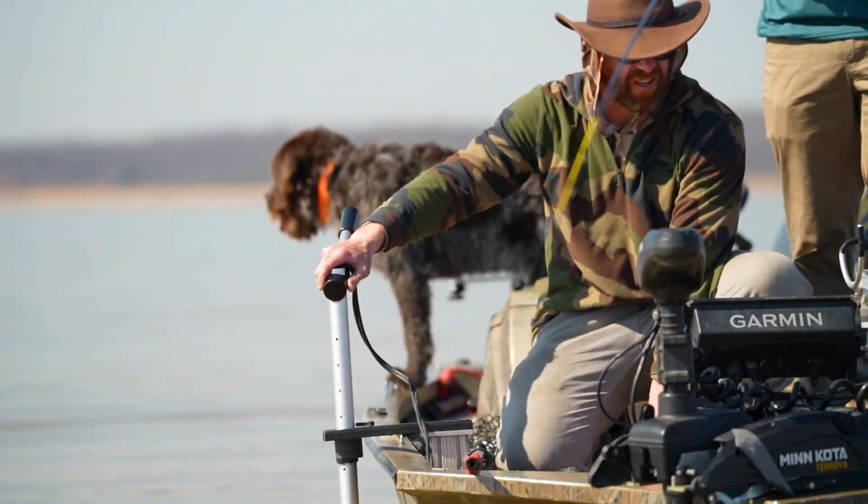We're meeting up with Aaron Barton and Josh Kwong, who we met up with last time we were here. Aaron says we're gonna be using some new technology to find more crappie during a time of year where they can be very finicky, they can be tough to get bites from. We're gonna force feed them, he said.